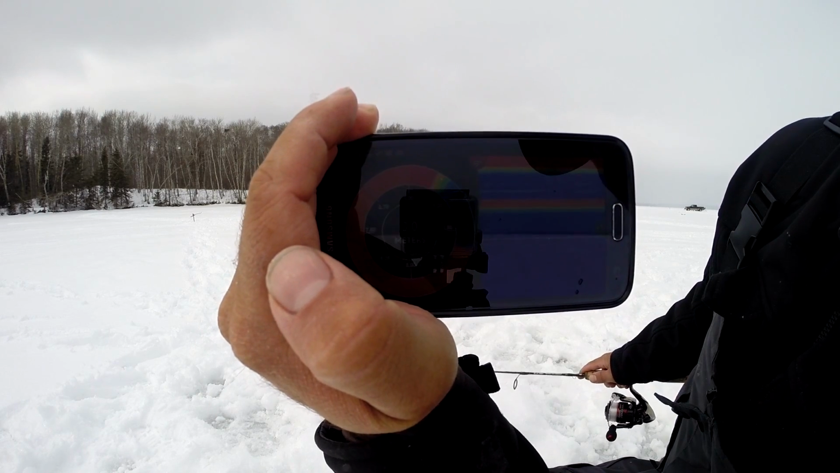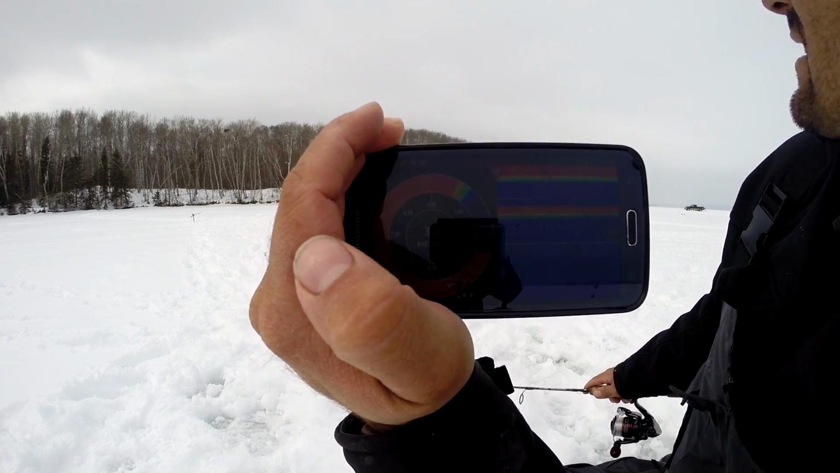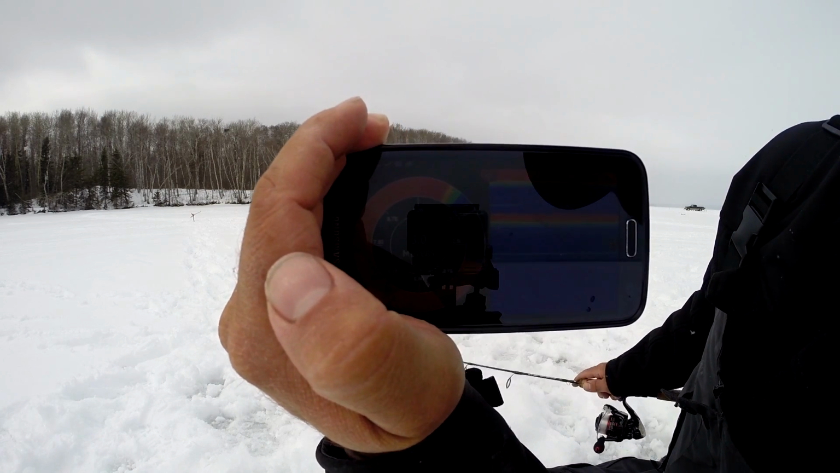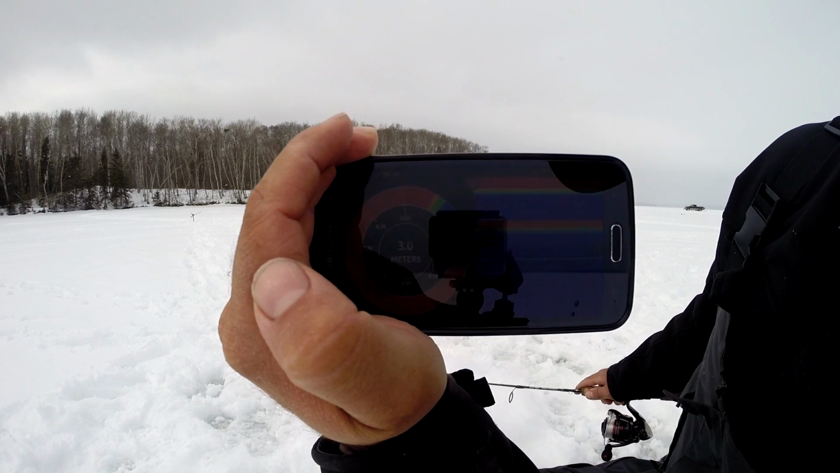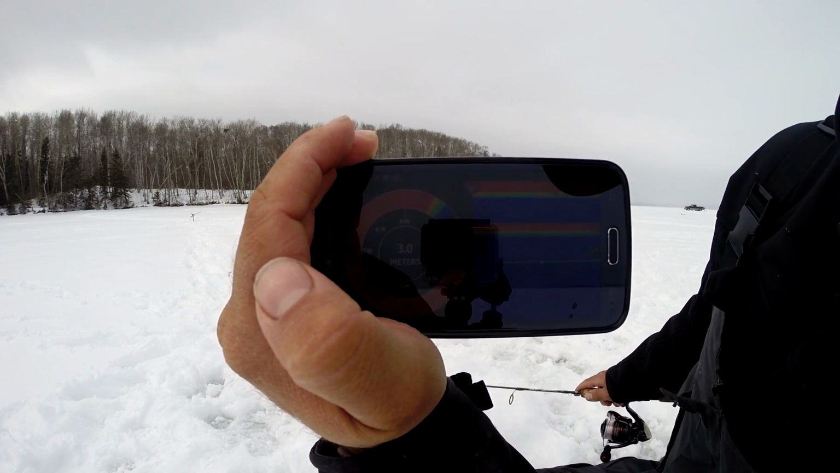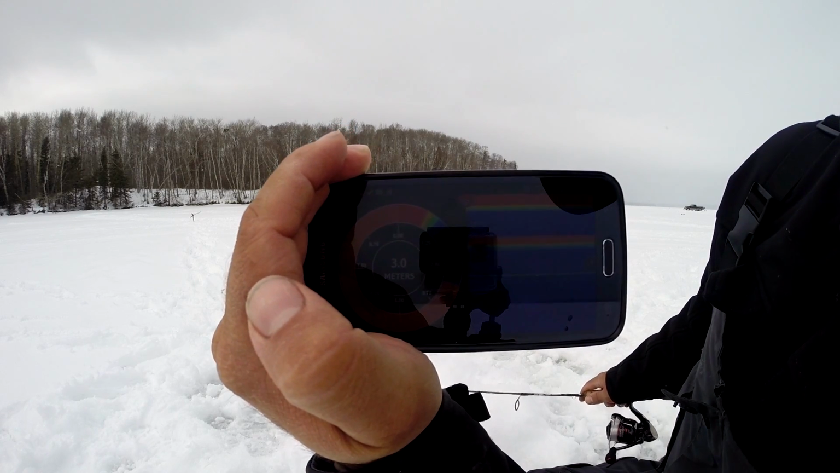And as you see, this one is actually using Wi-Fi. It's way faster than the Bluetooth devices, and it's more real time. So when I jerk, the line there is pretty accurate and much more useful. So I'm actually pretty happy with that function.